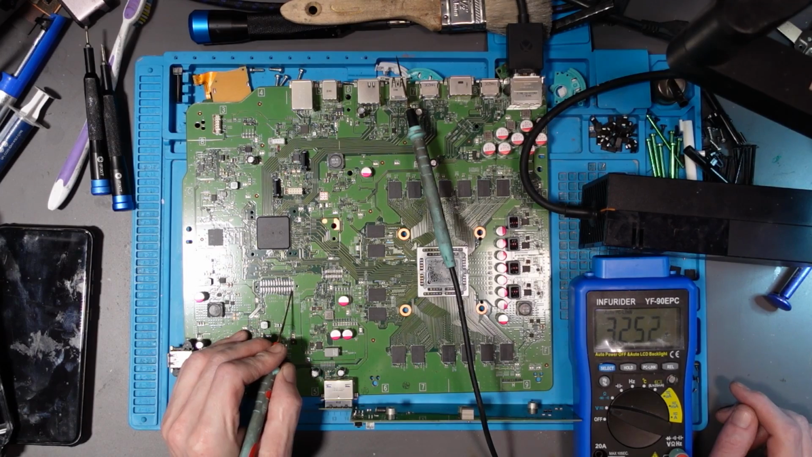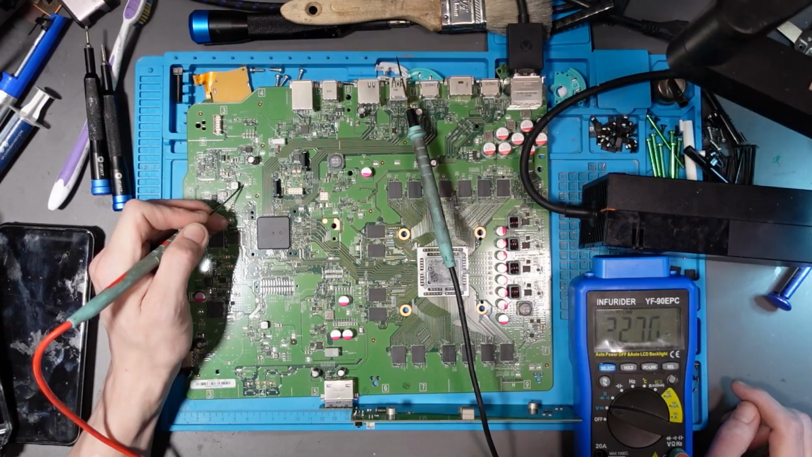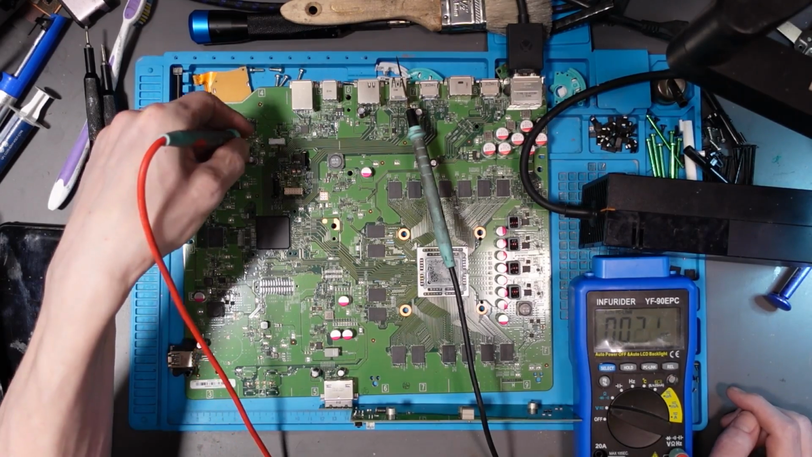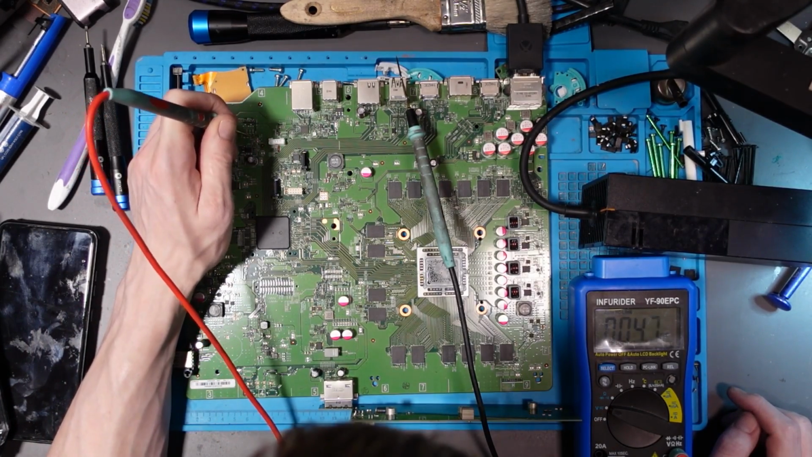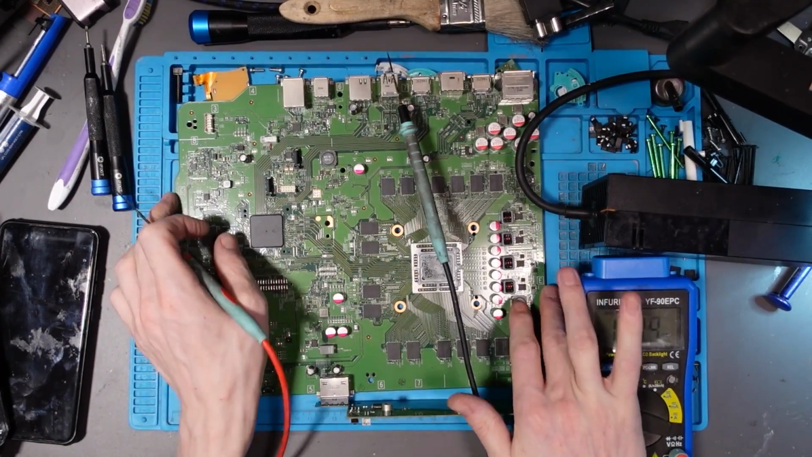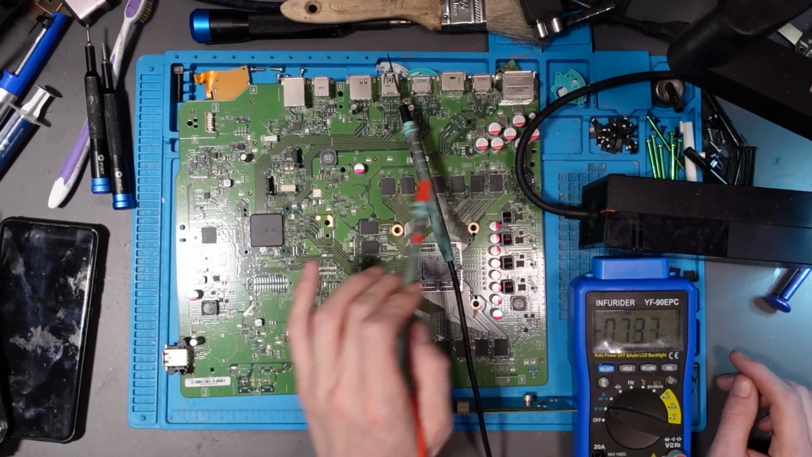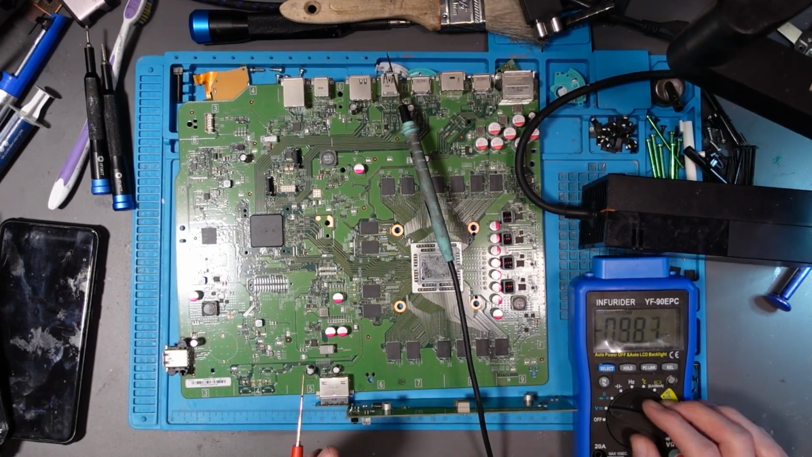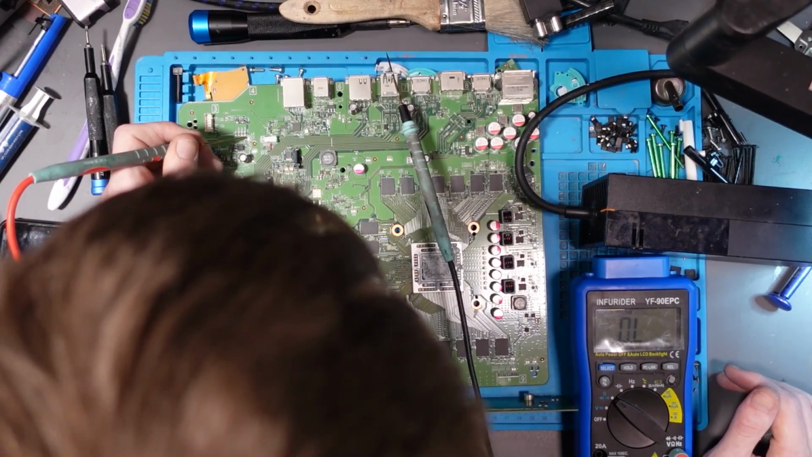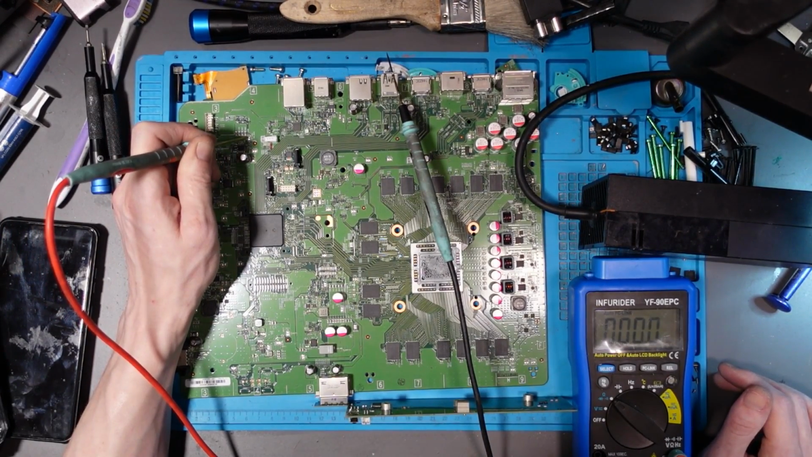We do have 3.3 volts. We've got 1.8 volts. We've got 3.3 volts standby. We are missing 5 volts. So why are we missing 5 volts? That means that 5 volts isn't making its way from the power supply into here. Now we need to figure out why. So what is the resistance on the 5 volt line? Dead short.